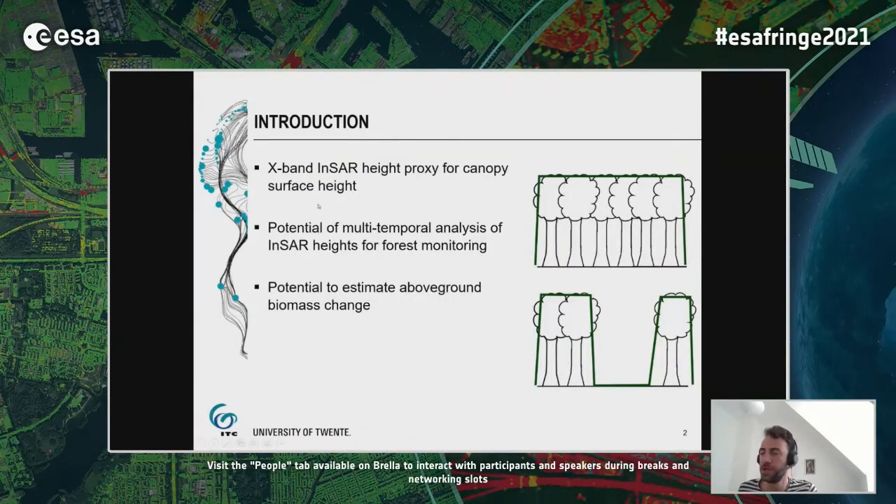To introduce you to the topic, as mentioned, we talk again about Tandemix, so about X-band InSAR heights. And normally, what people assume is that the penetration of an X-band InSAR system is quite low. So we basically represent with an InSAR height the canopy surface height, as you can see here. And of course, this means that if we now acquire the X-band InSAR height multiple times, we can use that for monitoring of forests by comparing these different InSAR heights.